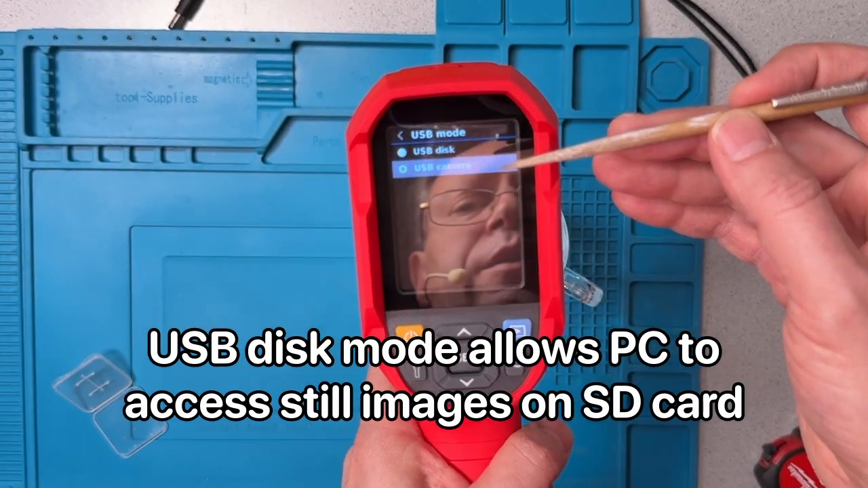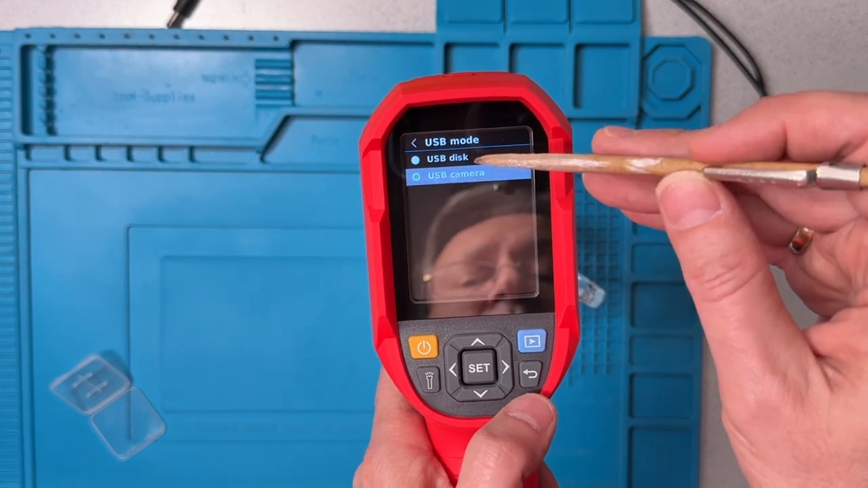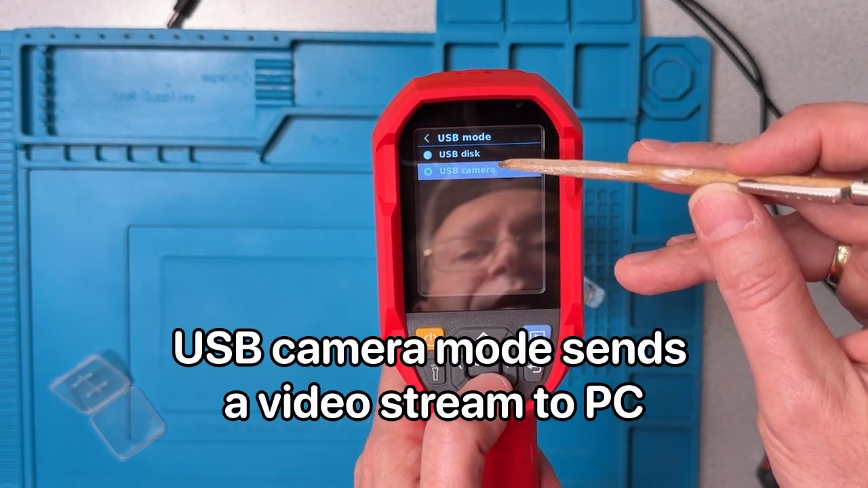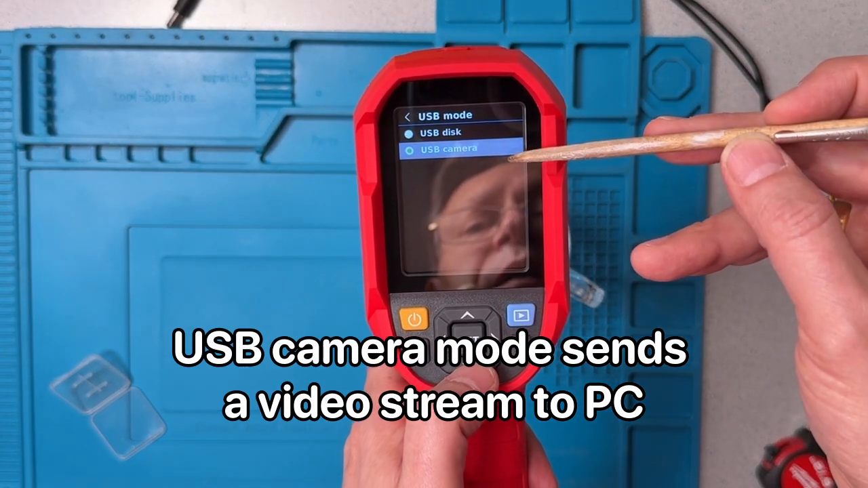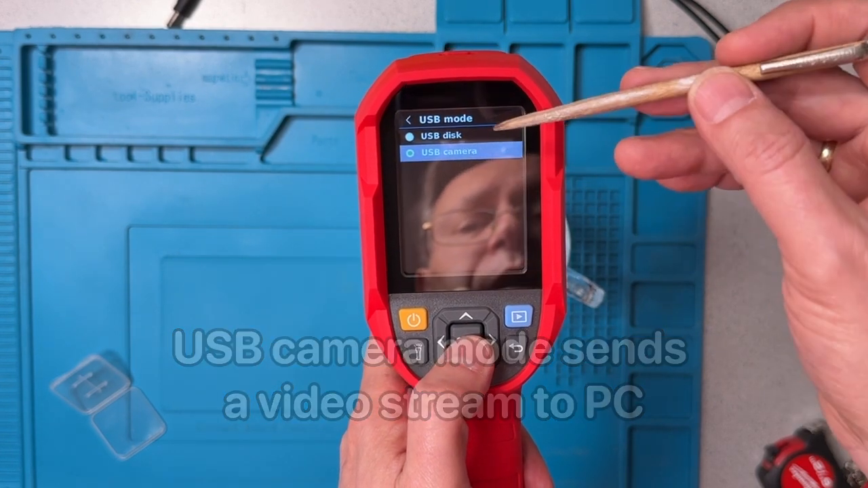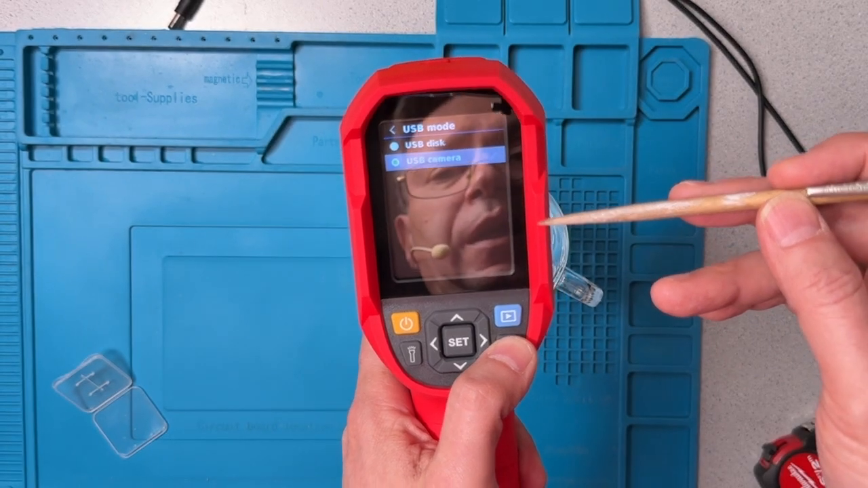We can connect that to a computer, and there are 2 options here for the USB mode. One is that it will send still frames through to the computer application. The other is that it will send a continuous video stream through to the computer application. And so this is used to select which of those 2 should be sent out over the USB line.